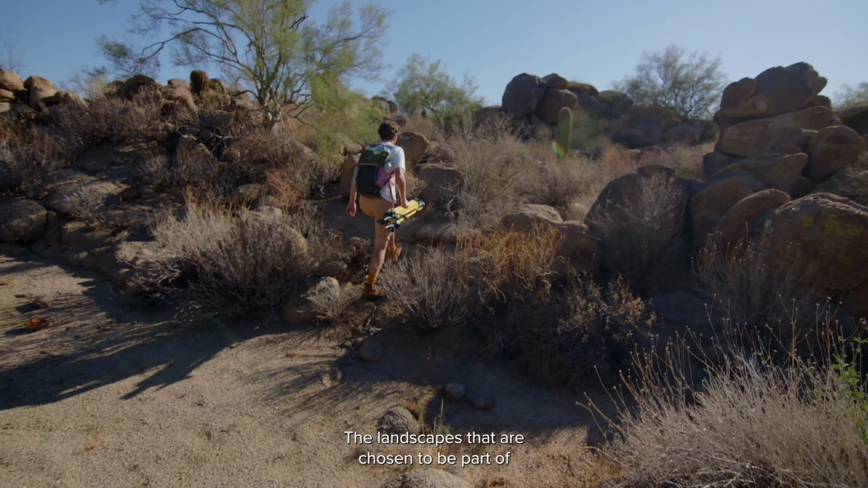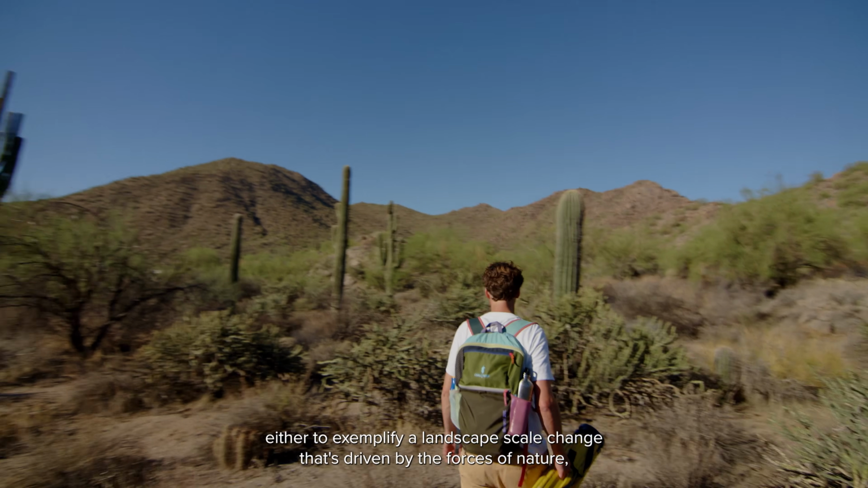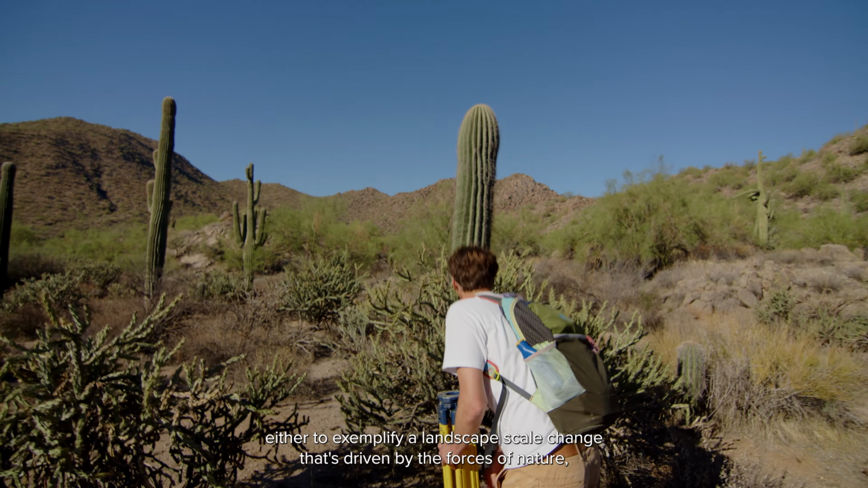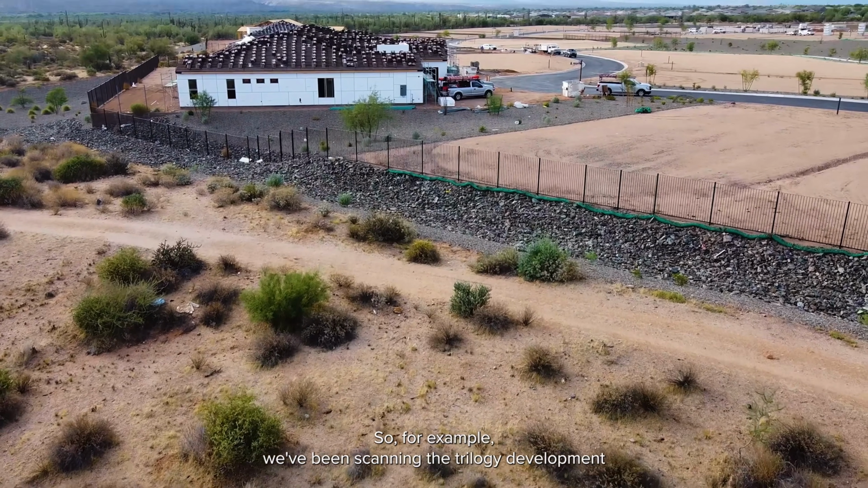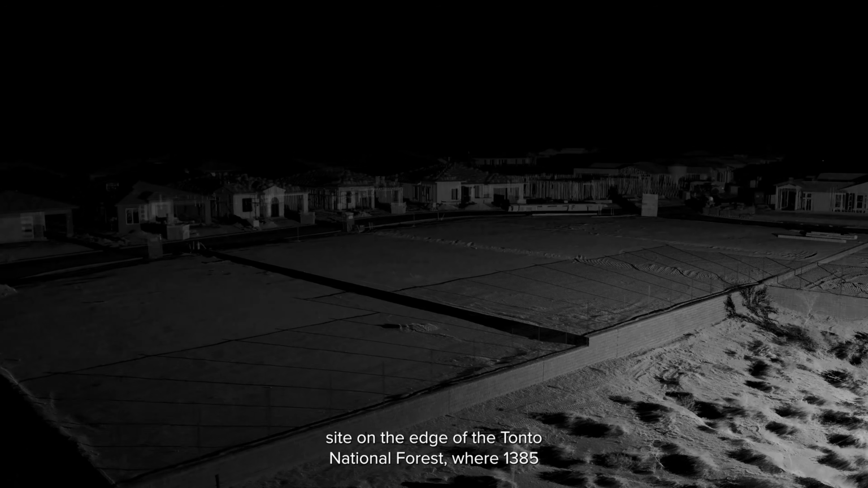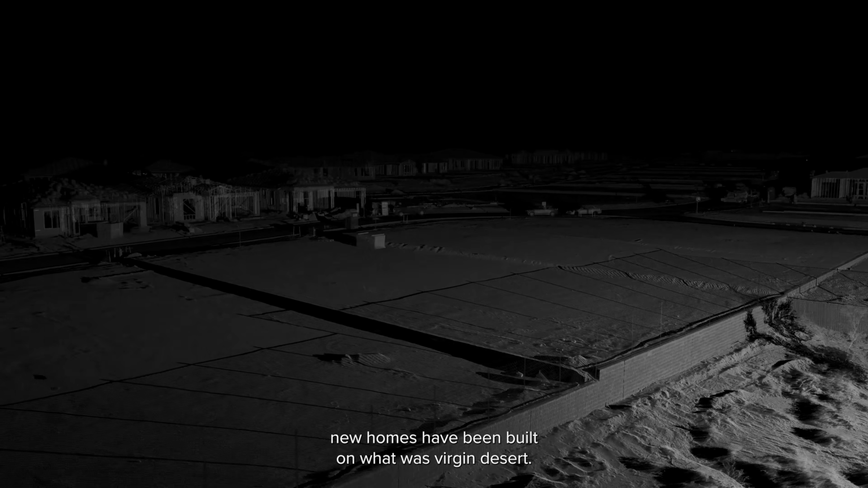The landscapes that are chosen to be part of Framerate Desert Pulse are very specifically picked, either to exemplify landscape scale change that's driven by the forces of nature, or they're locations where humans are very directly the cause of the landscape scale shift. So for example, we've been scanning the Trilogy development site on the edge of the Tonto National Forest, where 1,385 new homes have been built on what was virgin desert.